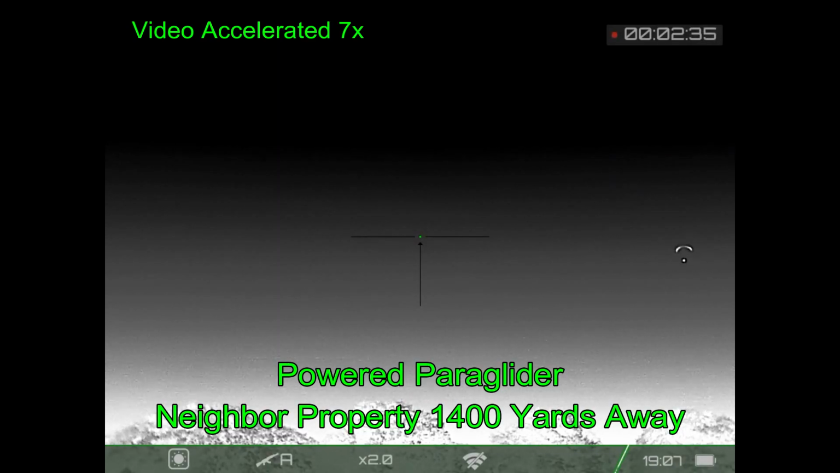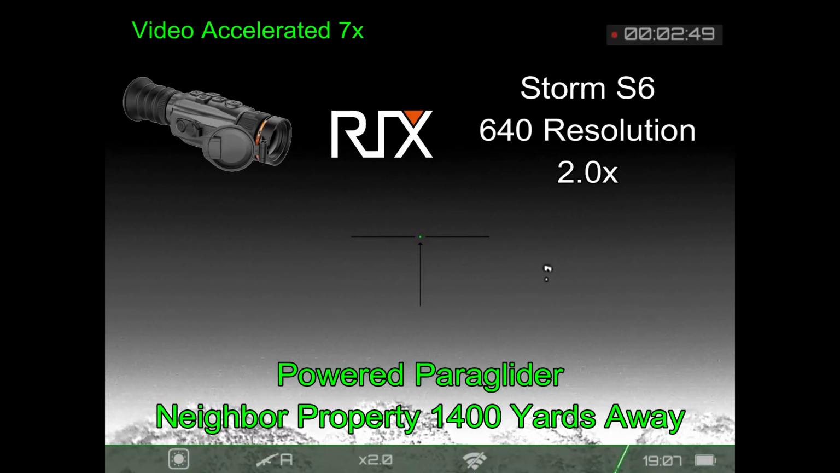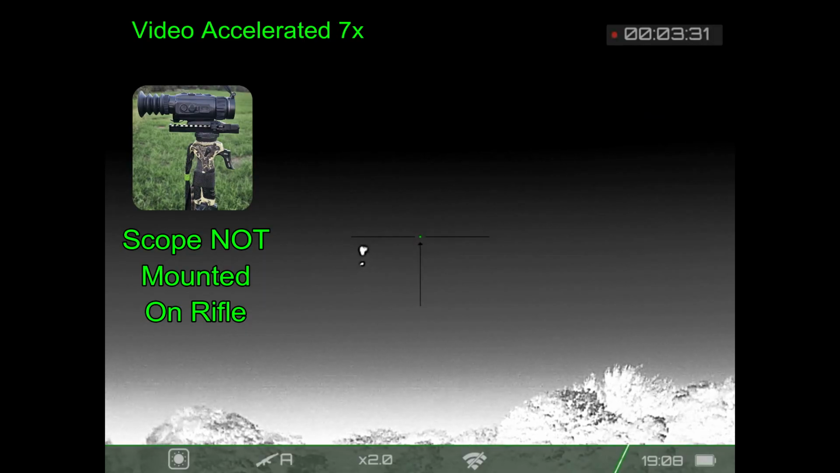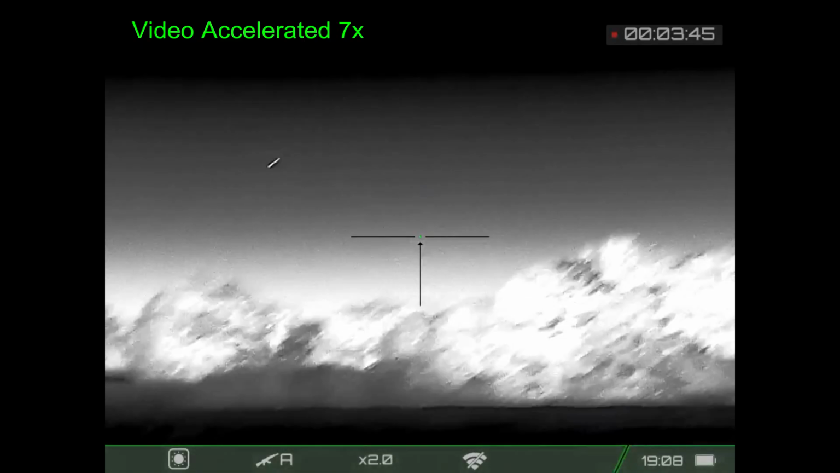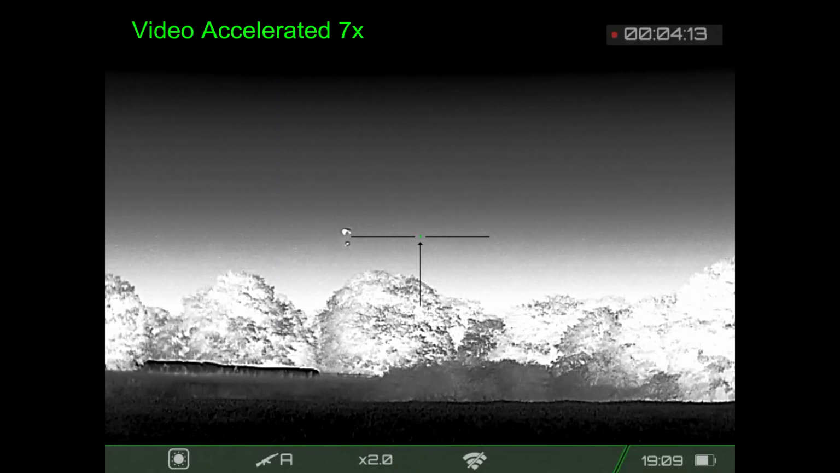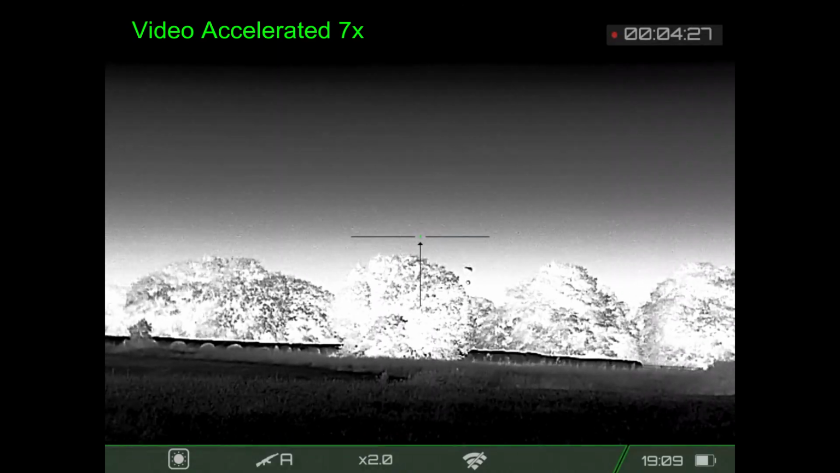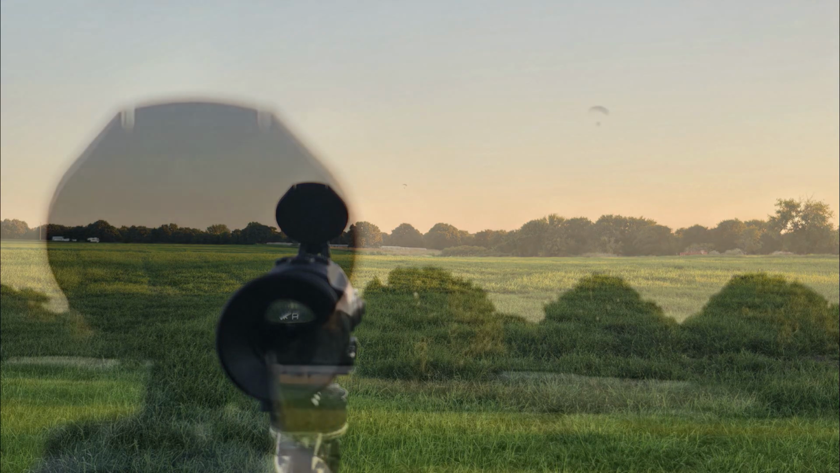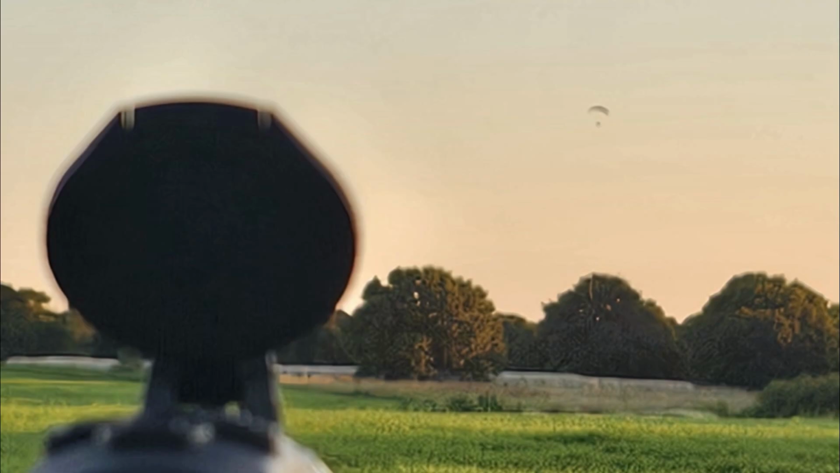And I don't see any hogs, but I got to watch this paraglider come in for a landing on the neighbor's property. Of course he is hot and his motor is hot, but I thought the sail itself being hot was kind of neat, and it's probably being heated up by the sun, I figure. The sun having set beyond the trees. And there he goes. This is a picture from behind the scope as I was taking it. That's the pilot right there, the paraglider, and that's a blown up image so you can see it there in the sky. It was quite a ways away.